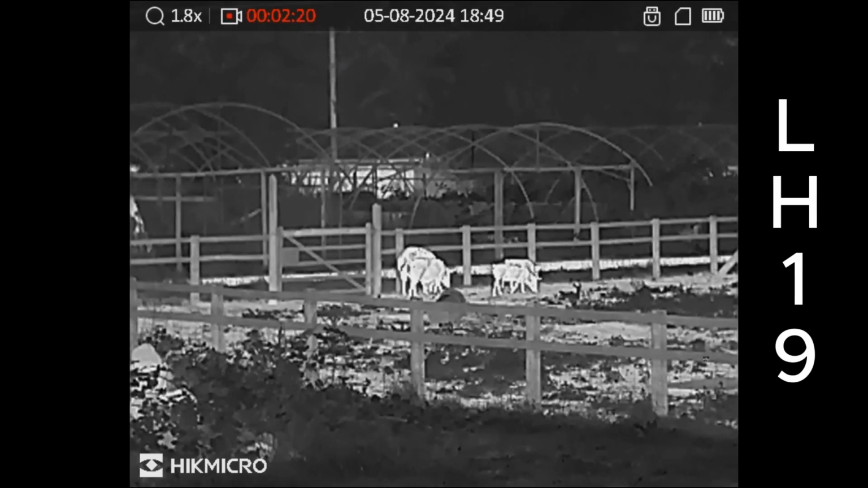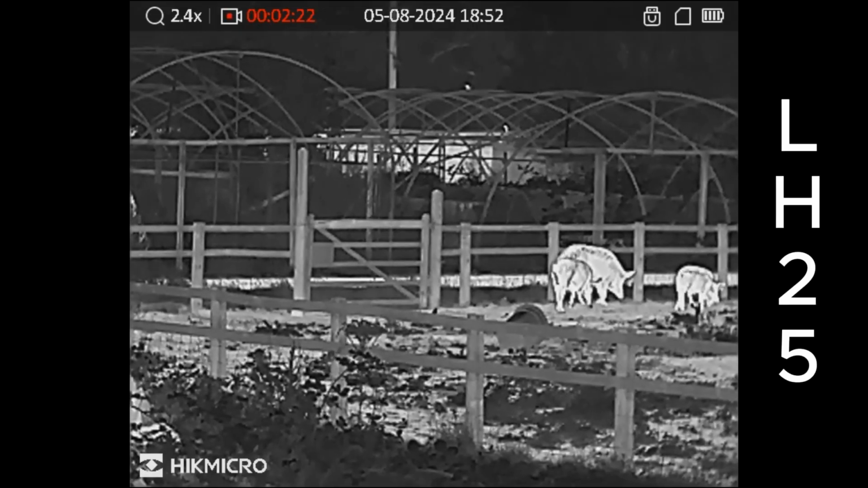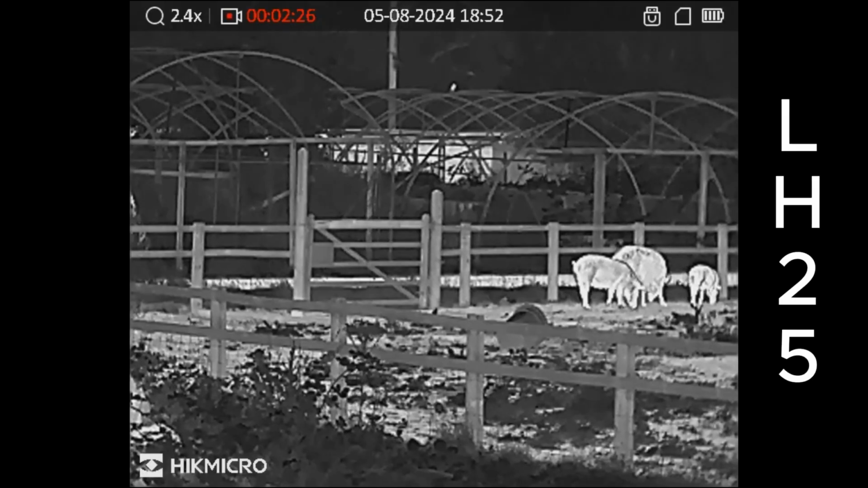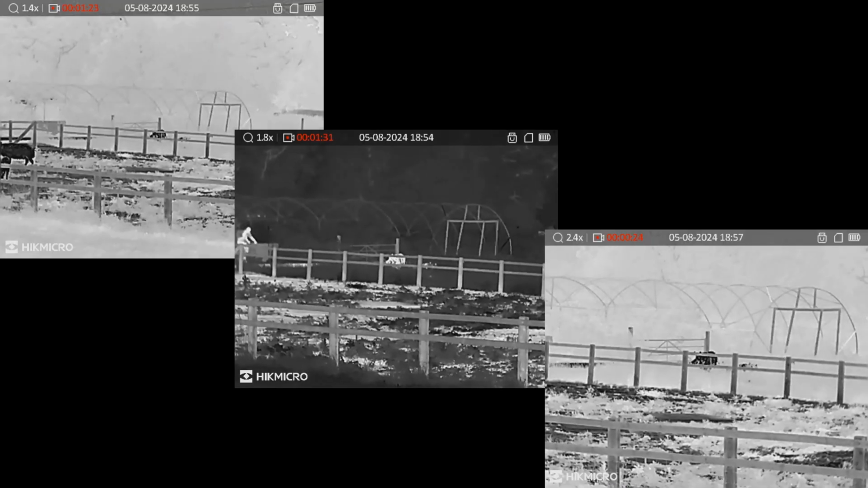On the greenhouse frame in the distance, there are a pair of jackdaws, about 65 yards away, and the family of pigs are quite happily sitting there glowing white hot. So there's the three. This will show you how well those images refresh with moving items.